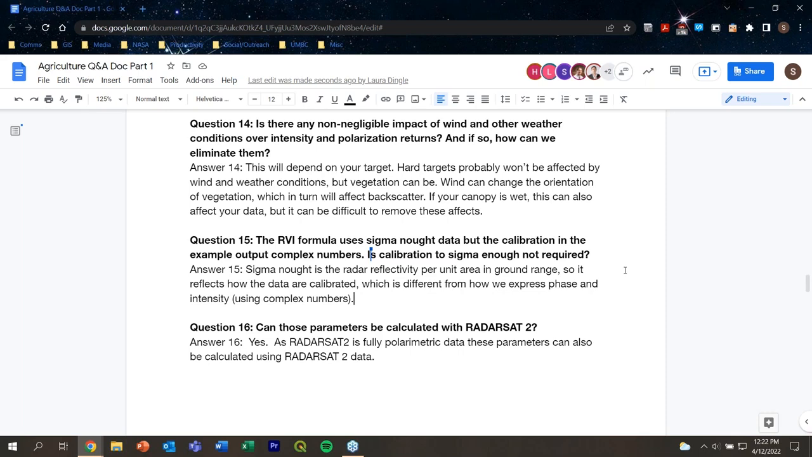I'm not entirely sure that I understand this question either, so please feel free to correct me, but I was just going to say that sigma naught is the radar reflectivity per unit area on the ground. So it reflects how the data are calibrated, and that's sort of different from how we express them in terms of phase and intensity, which is with complex numbers.